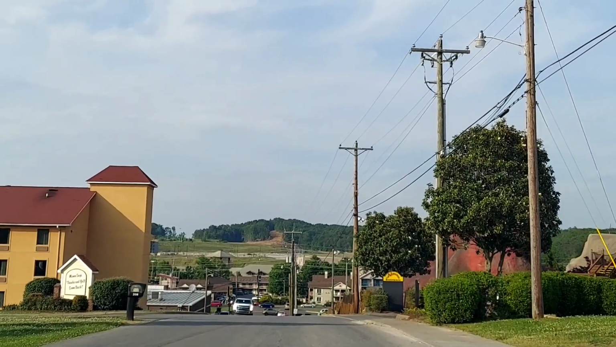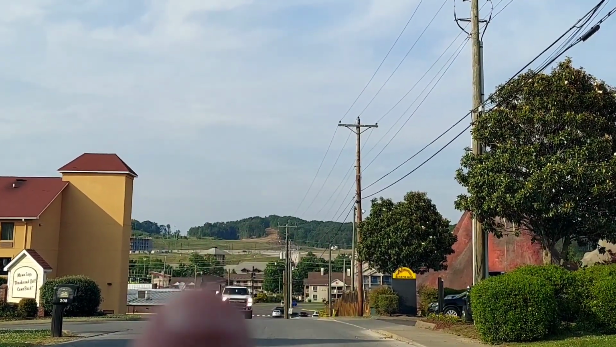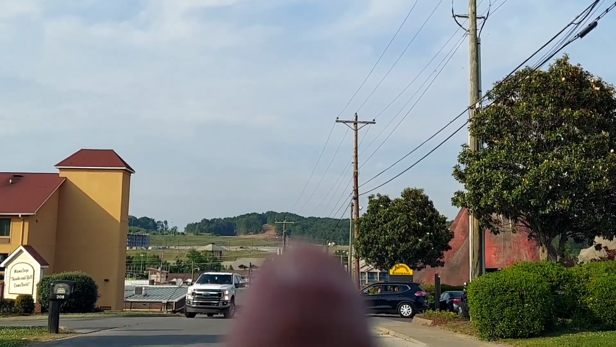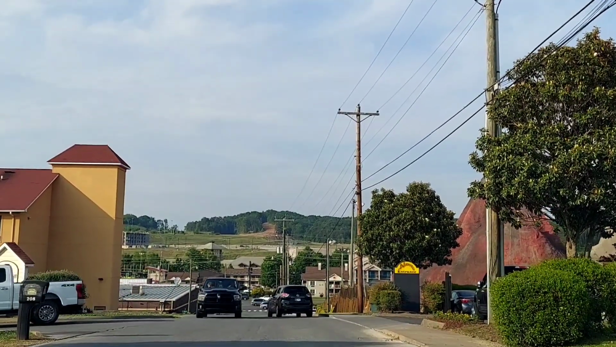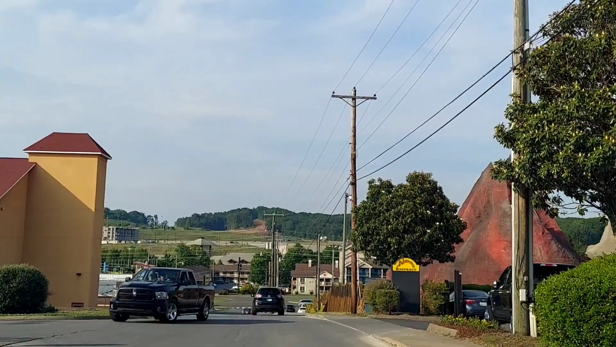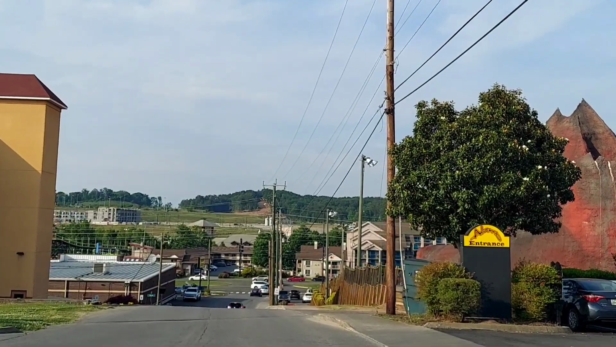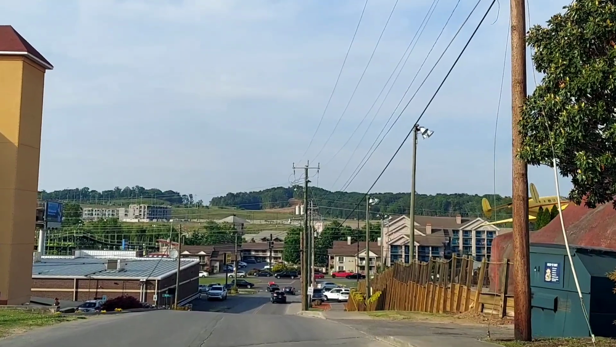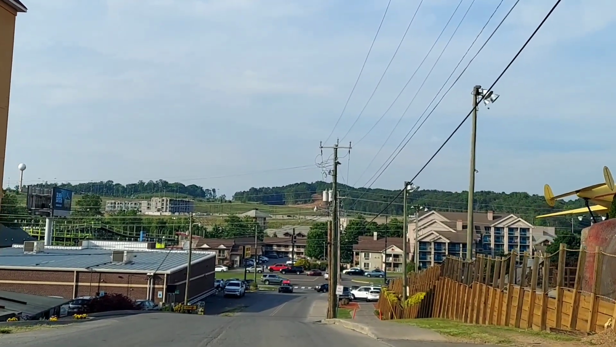Now in the distance, can you see that? In the distance, right there. That's the new parking area at LeConte. All of that is parking area. They're building a new hotel up there. See it? It's just to the left. Right there, that's a new hotel, and a big one, massive hotel. Look at that.